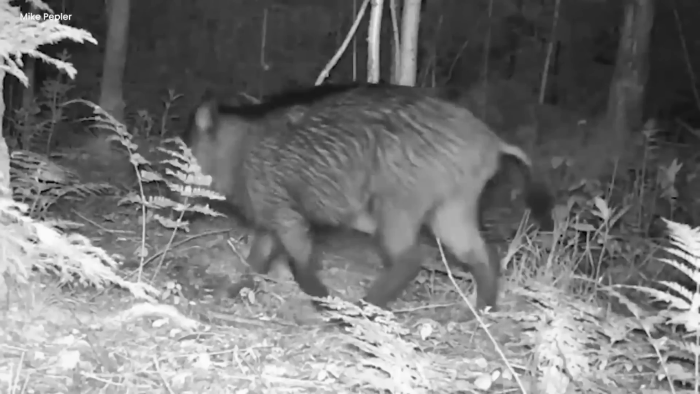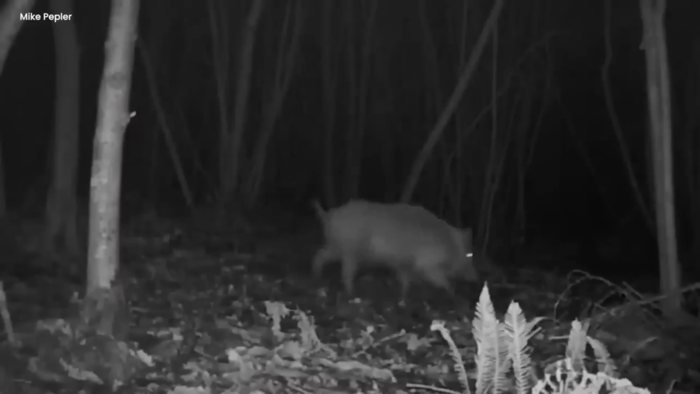Now add some eerie vibes to the mix. It's pitch dark. The woods are lurking in shadows, and these colossal boars are just parading through. But here's the kicker. Their eyes. Those eyes are like mini flashlights glowing in the dark, giving off some serious spooky movie vibes.